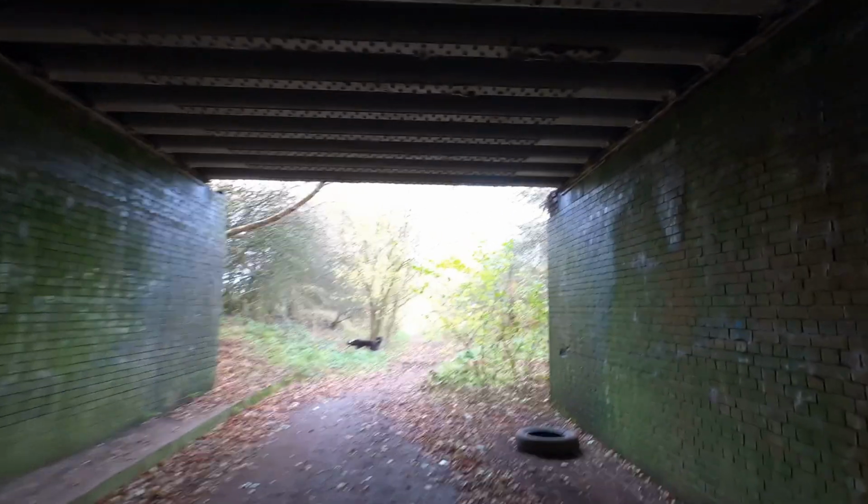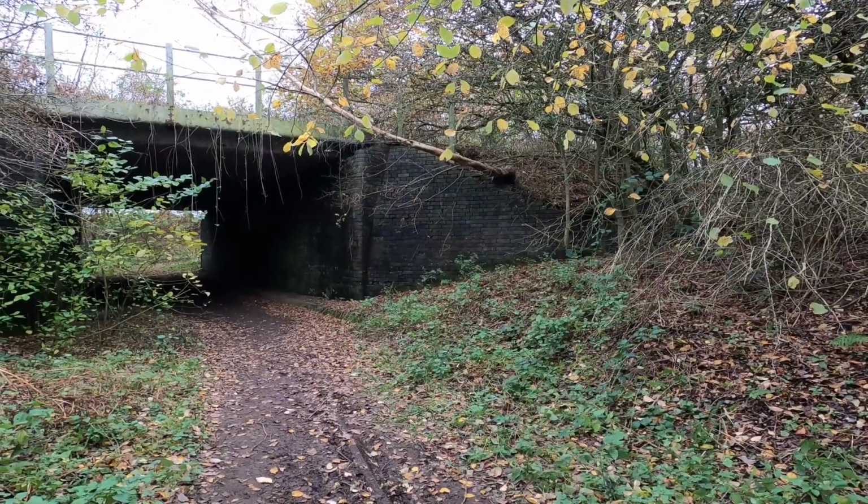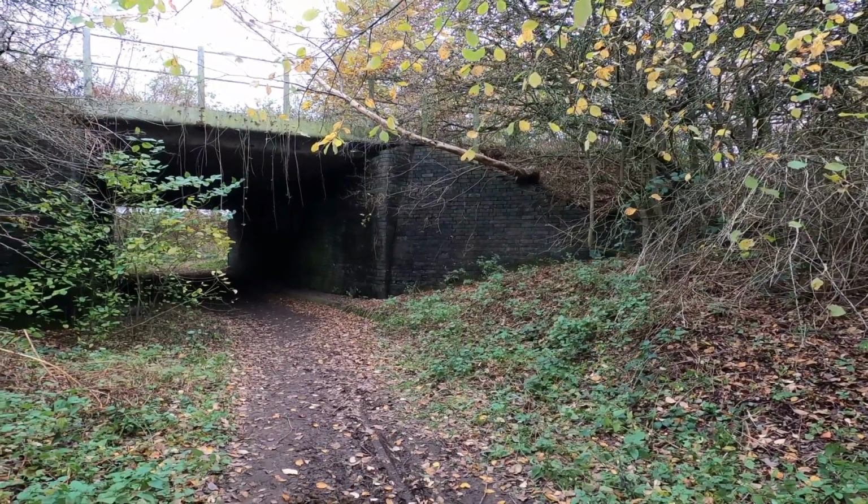You'd think years and years ago this would have been trains going across the top of here. Now I think these railway lines were only used for coal board and coal mines, so it's quite a bit of history around here. You can see how it's overgrown and it still looks pretty good.